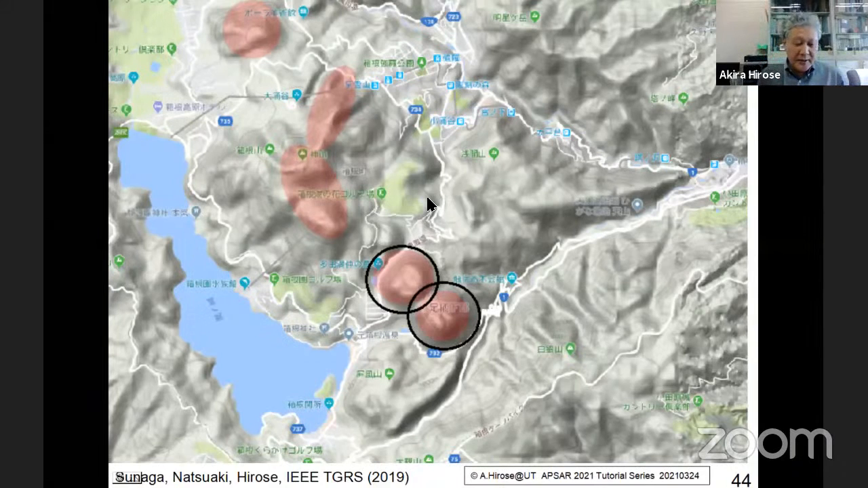I always say that you may have visited this area if you attended the IGARSS 2019 conference held in Yokohama. Yokohama is located on the right-hand side of this map. This is, say, 2 hours far from Yokohama.